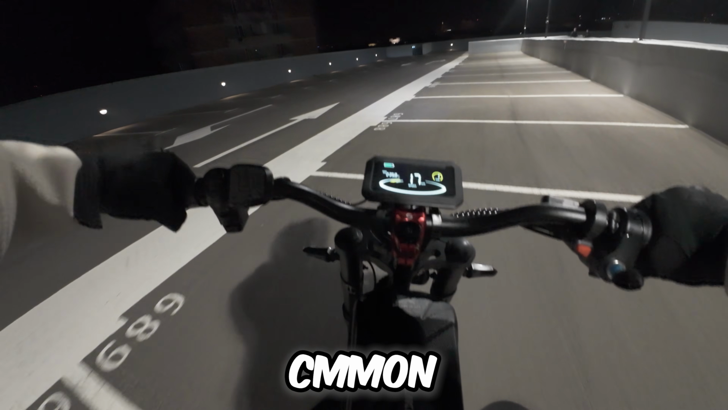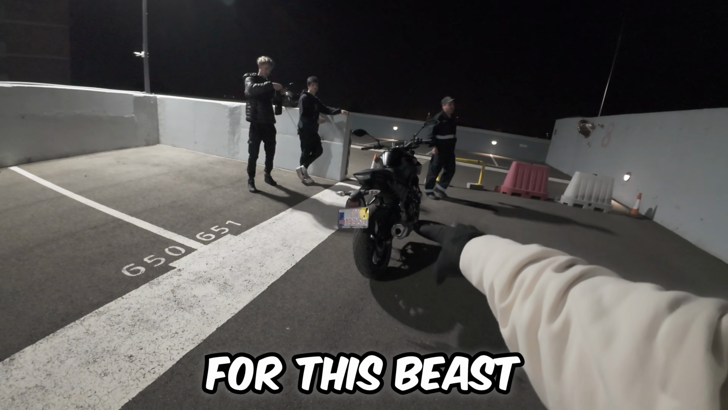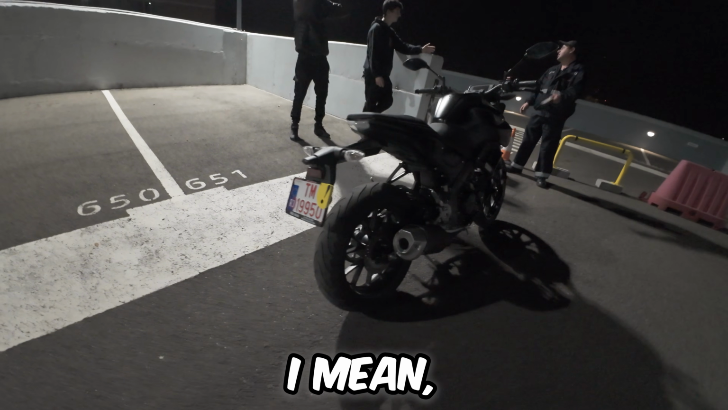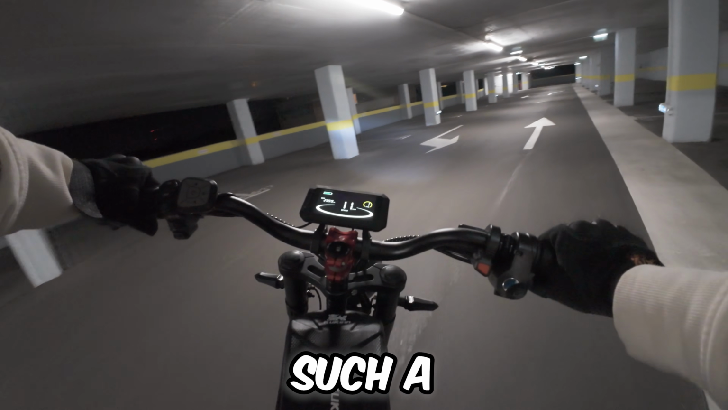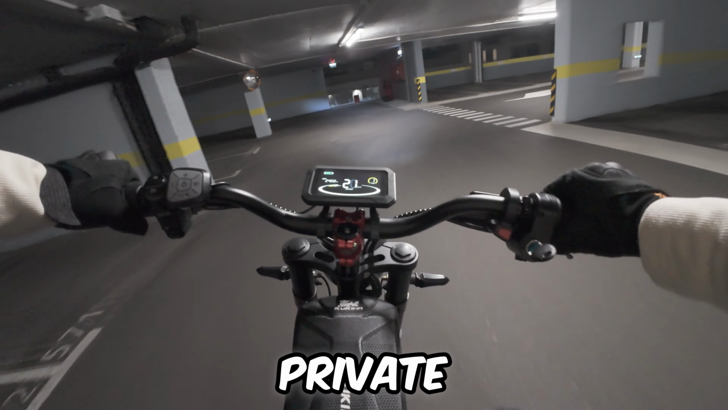Oh, they found us. Come on. Man, that's so unlucky. They also came here to take some pictures for this beast. But security won't allow it. Man, that sucks. I mean, just look at this beast. That guy had such a cool bike. Yeah, you're not allowed here. You cannot be here. This is private parking.